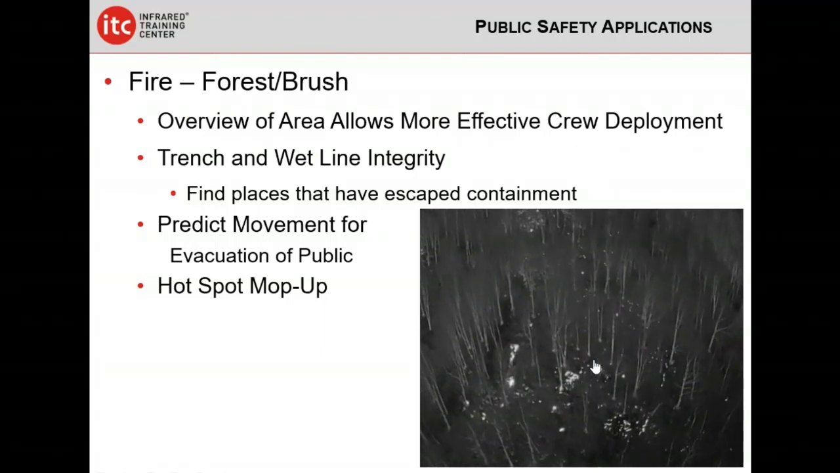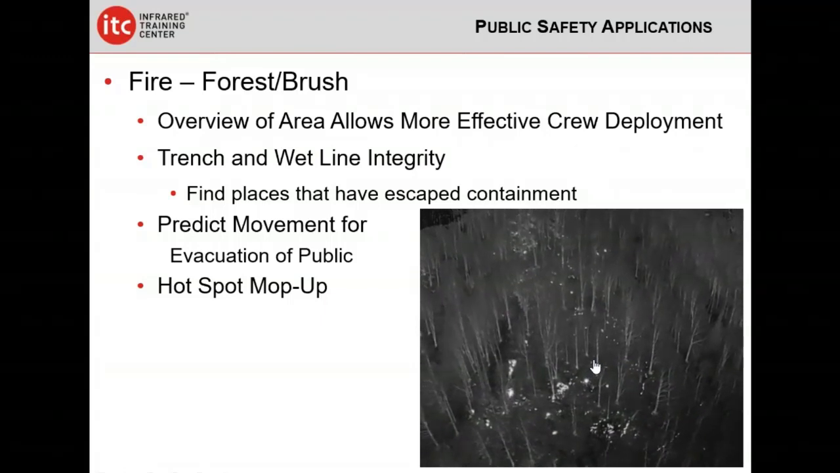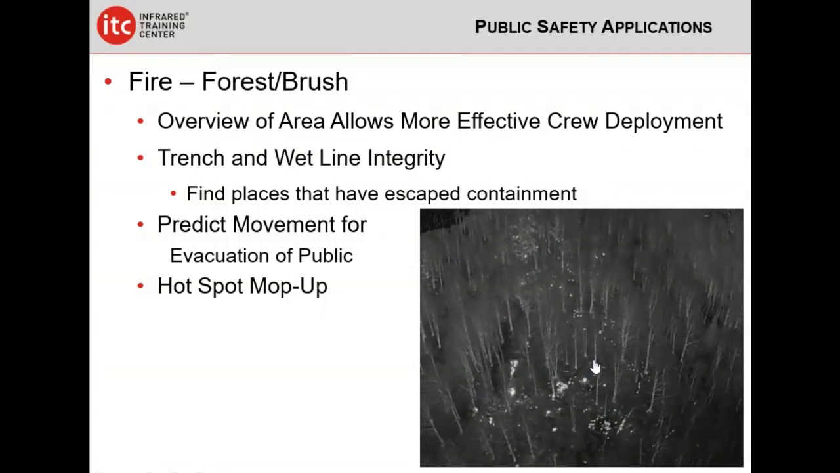And if somebody walks over, maybe hits them with a shovel or a pick, and gets some oxygen in there, they can flare up in a hurry. So it's really important to use a drone with thermal imaging to help fire managers take care of all of these hot spots so they don't flare up again.